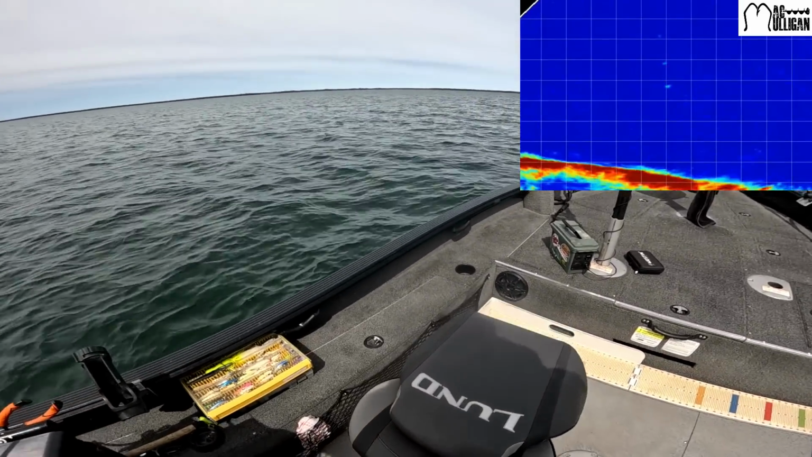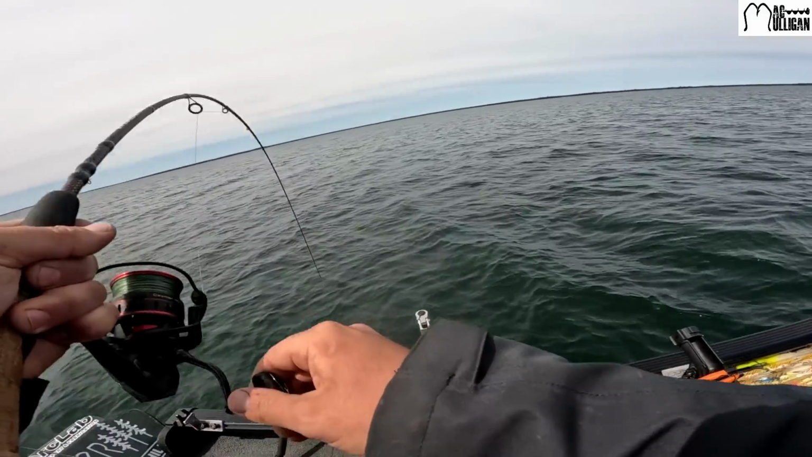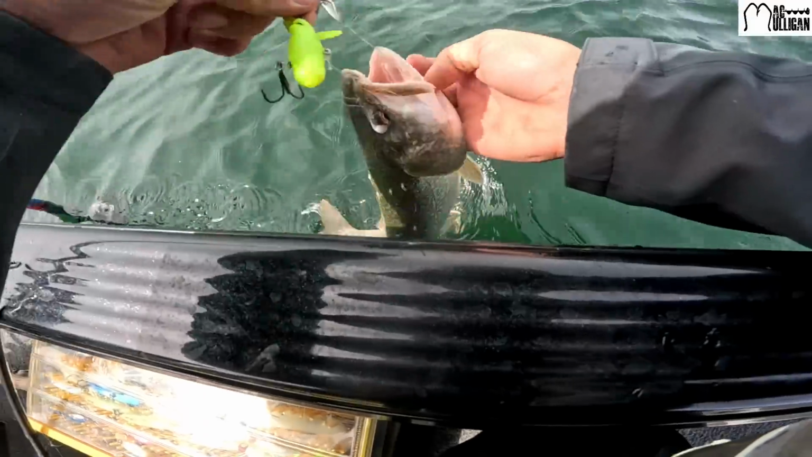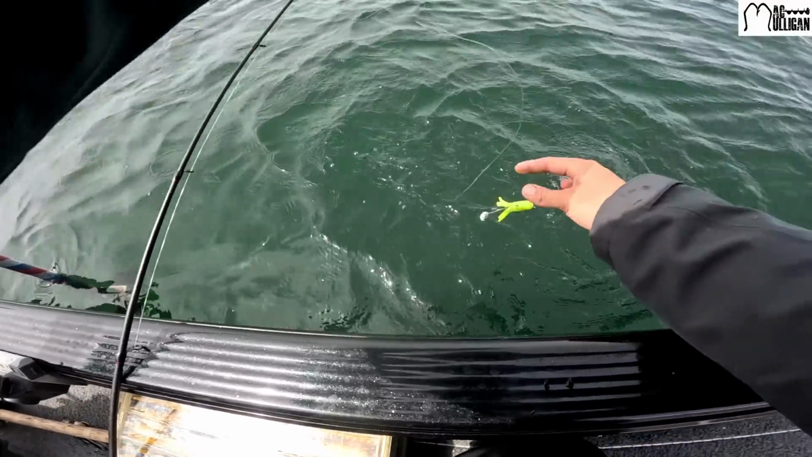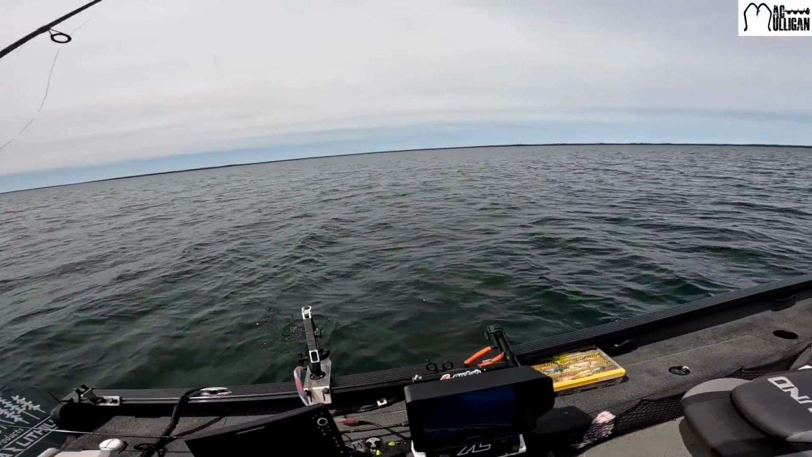Obviously, I wouldn't recommend jigging a camera if you're trying to catch fish, but for entertainment purposes, like what we're doing right now, we're gonna let it slide. Finally, that one ate it. They chased that thing around forever. Definitely a lot more hesitant with that camera. Okay, get back down there. There's more where that came from.